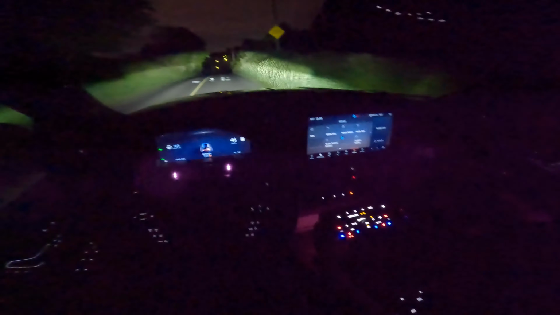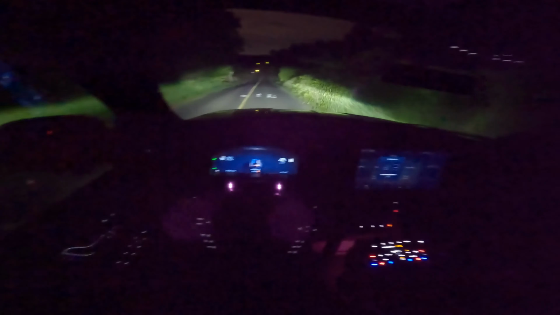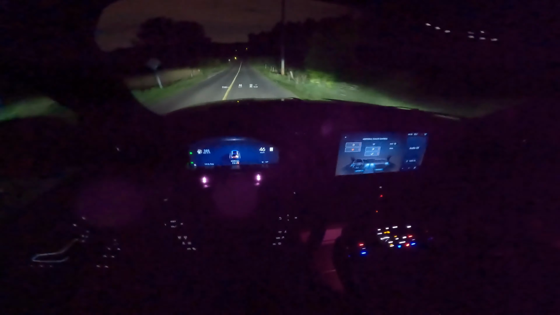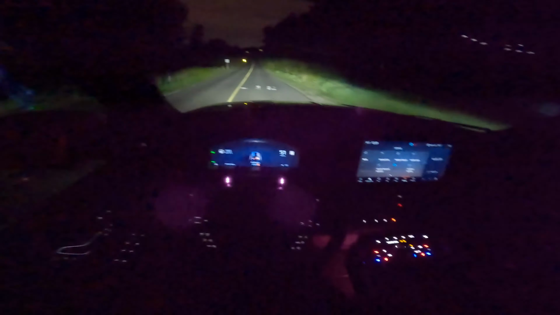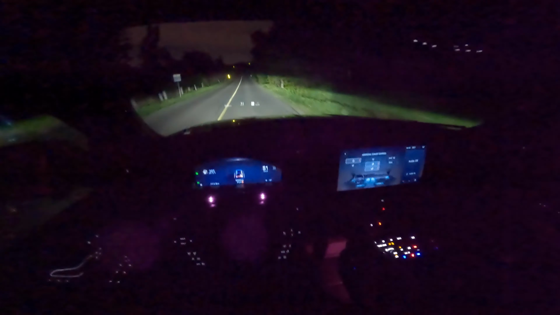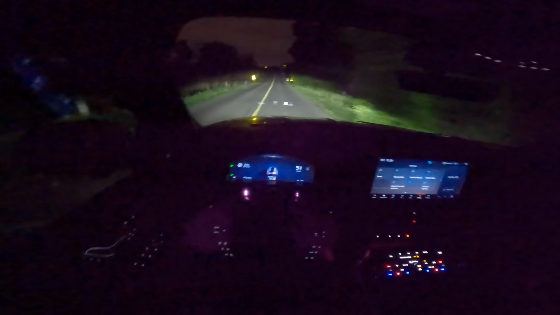Turn off the heated seats and also the heated steering wheel. That did not work. Also the heated steering wheel. Thank you. Okay.